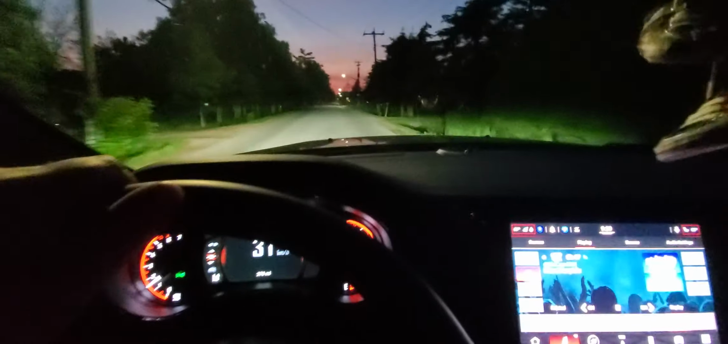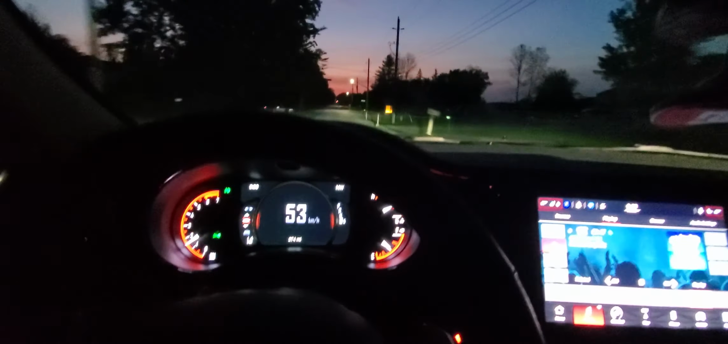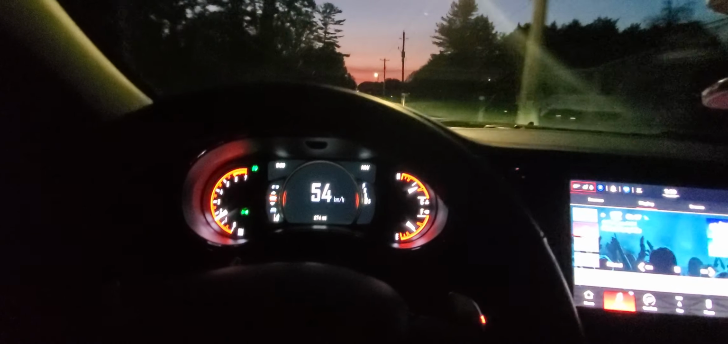So yeah, that's going to be lowering. It's going to be a definite. I always lower my cars. And then I like the wheels. I was thinking of maybe just doing a wheel spacer just to get them to come out a little bit more once it's lowered.